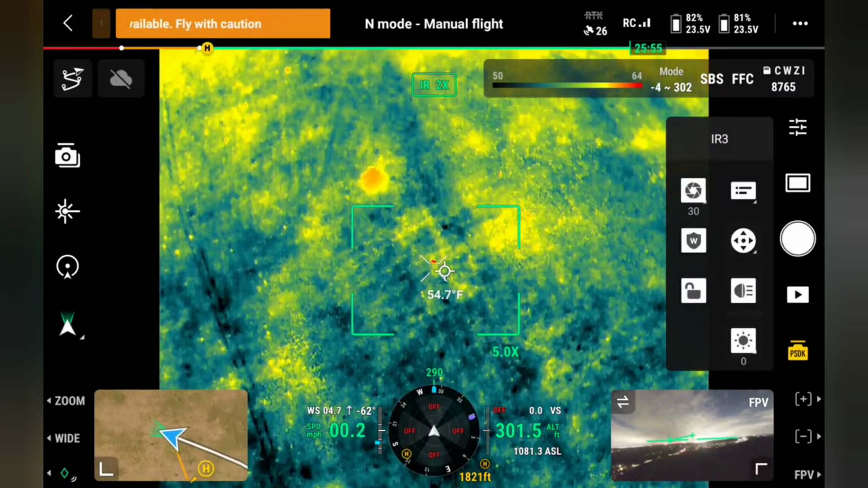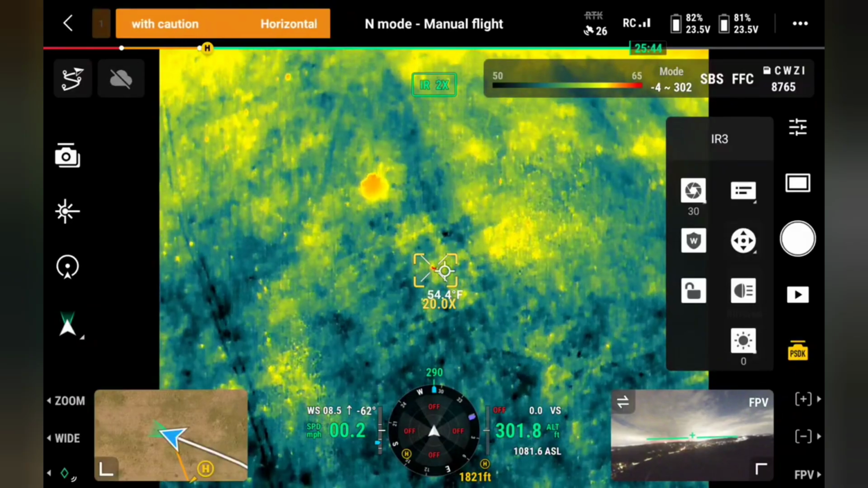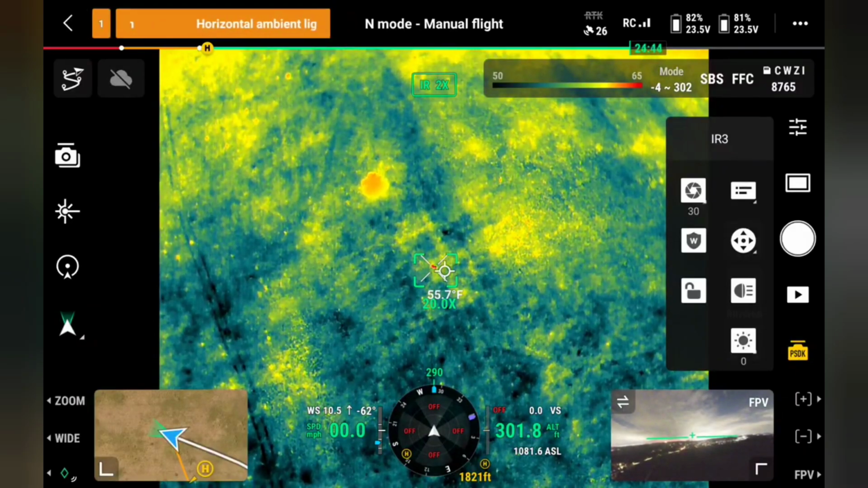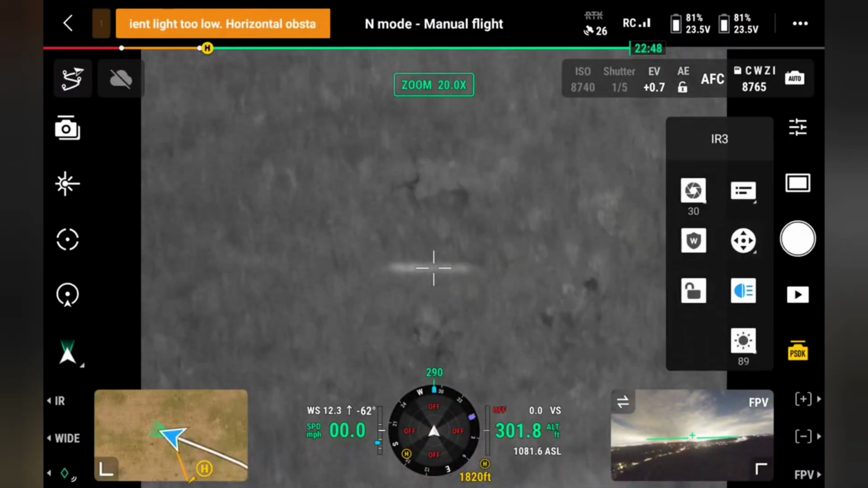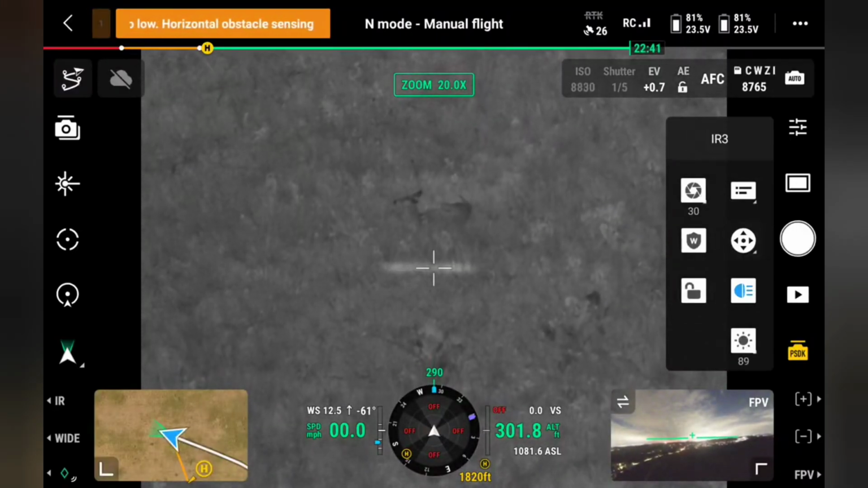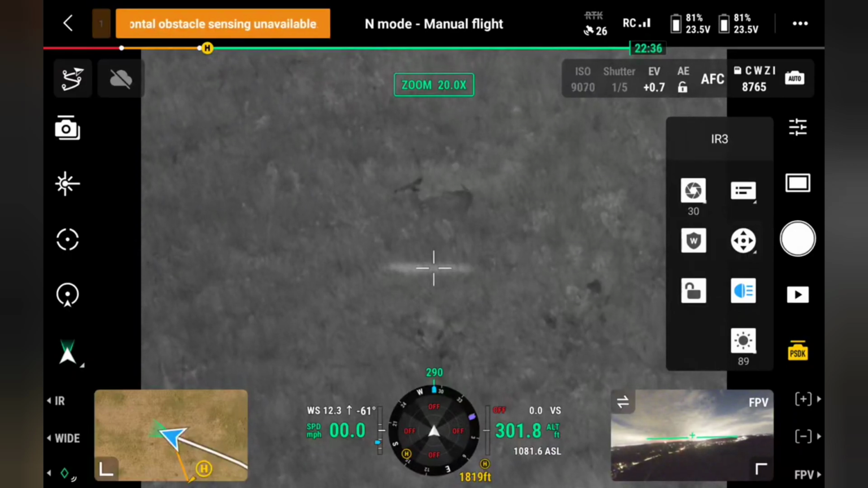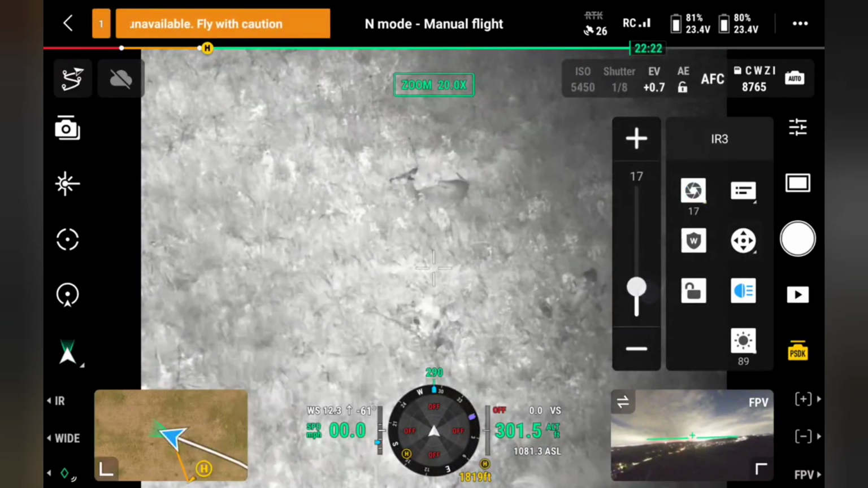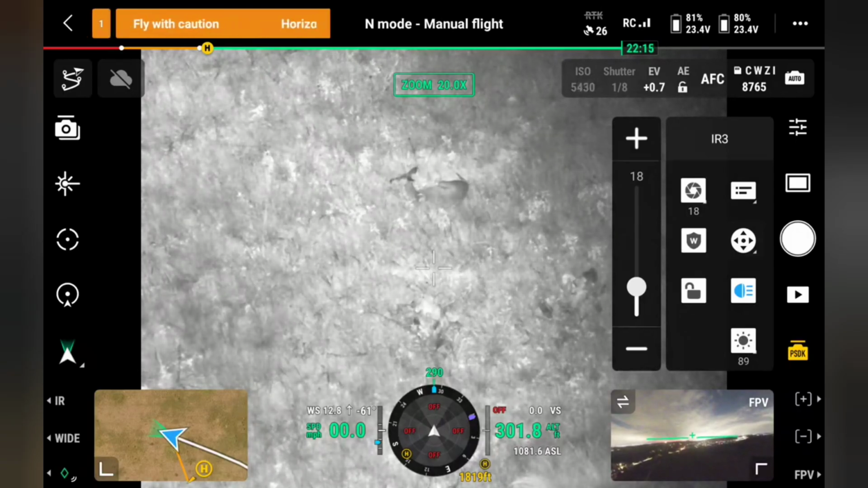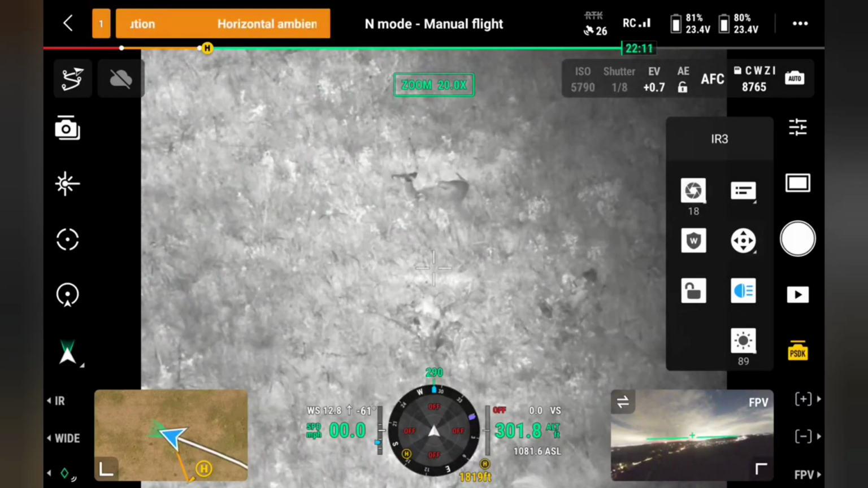So I don't know what this is, but it looks alive. We'll put the zoom right there. Again, I've got the night vision enabled. I'm going to turn on the light now. And look at that. Yeah, I made the circle a little smaller.